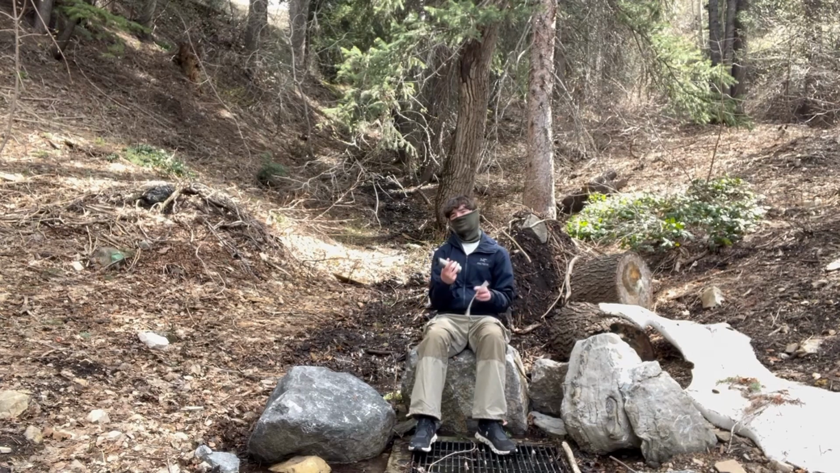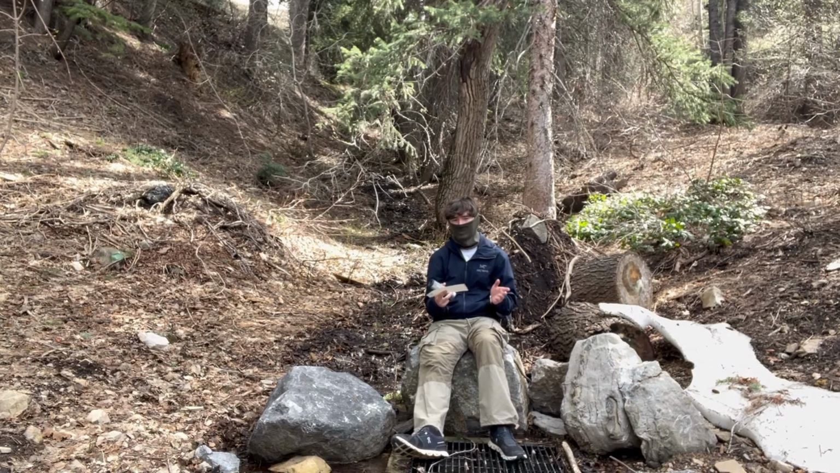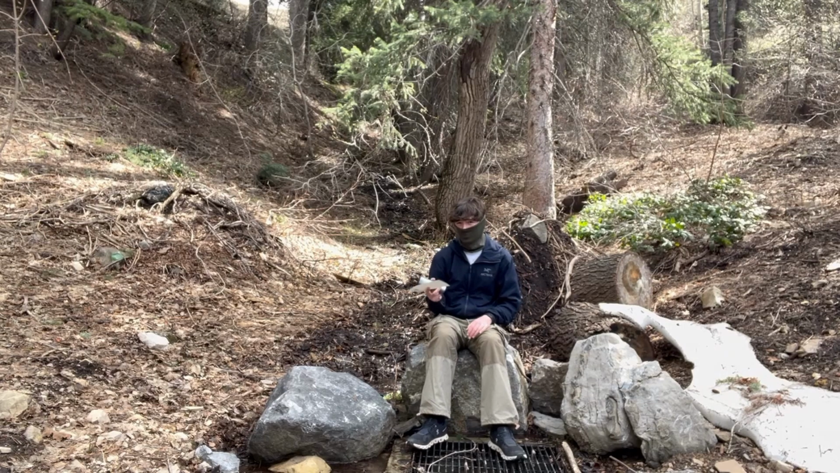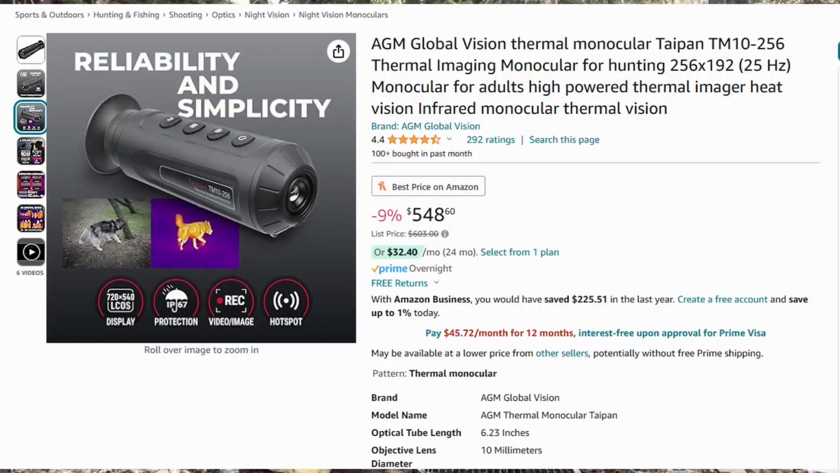So once again, specs on this are 256 by 192 thermal core, 25 hertz, right? So AGM, which is a name brand night vision and thermal company, has their own 256 by 192 monocular that, as of two weeks ago when I wrote the script and was making notes, was being sold for $550. So for $100 at most, and probably less, closer to $50 more, you are getting a name brand thermal monocular with the same specs as this. Not only that, it does Wi-Fi, maybe Wi-Fi, I'll put that up there as well.